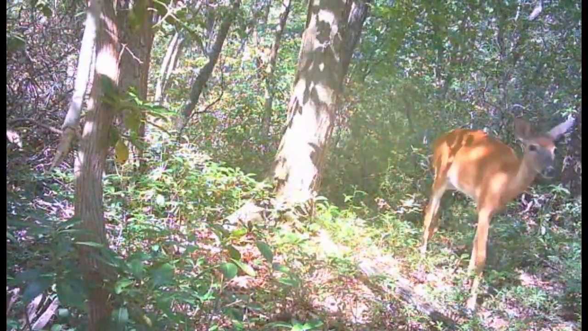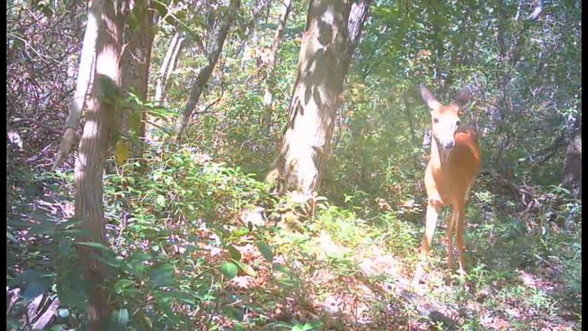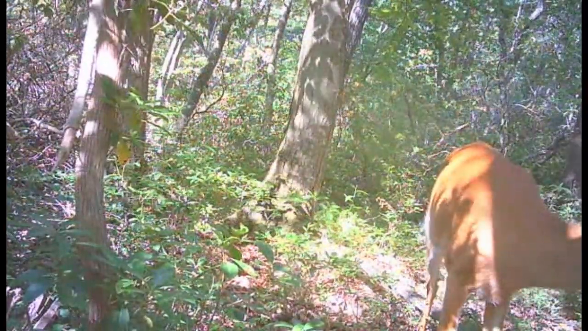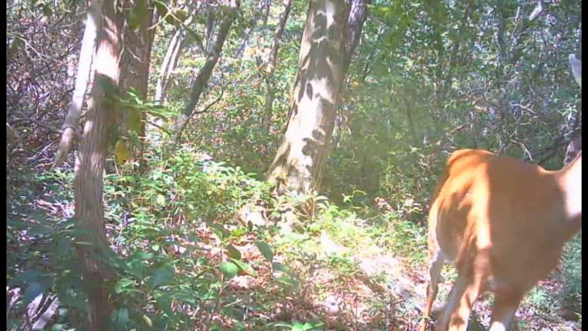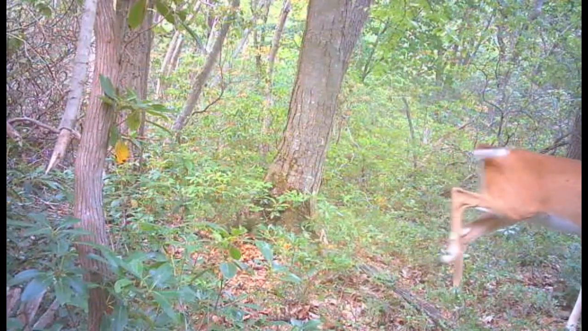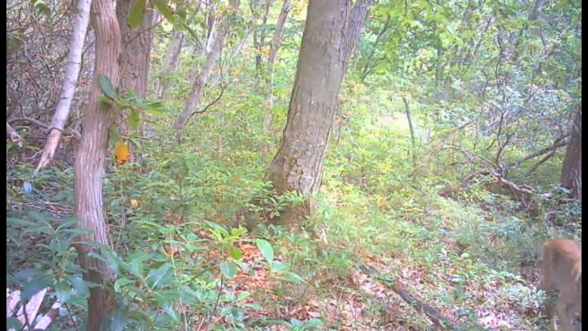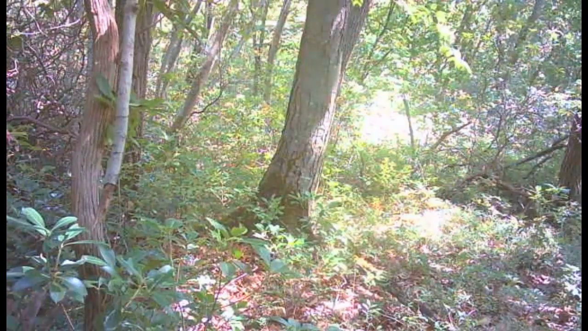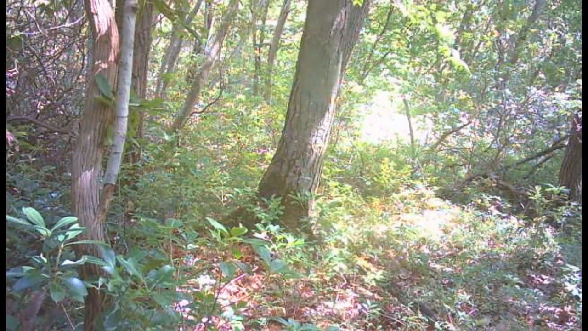And another one coming up. It looks like this one's going to take the path out past the camera. Bobcat come back through. Another doe through. It looked like the fawn gets spooked there by something.